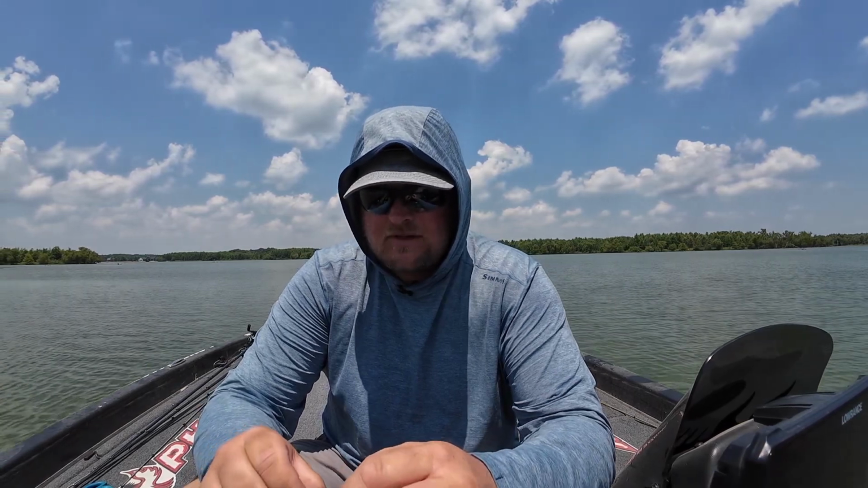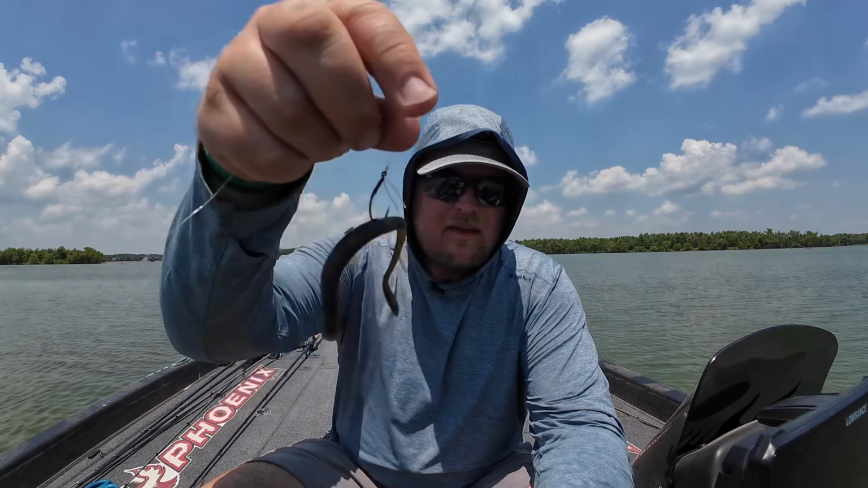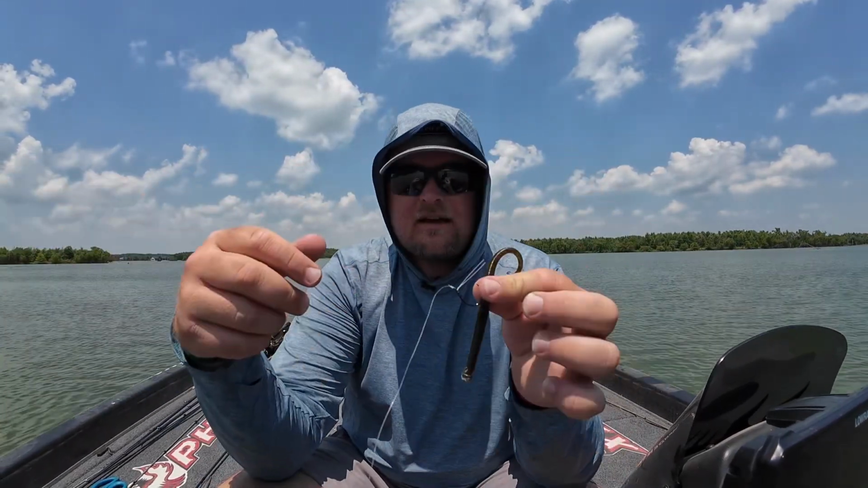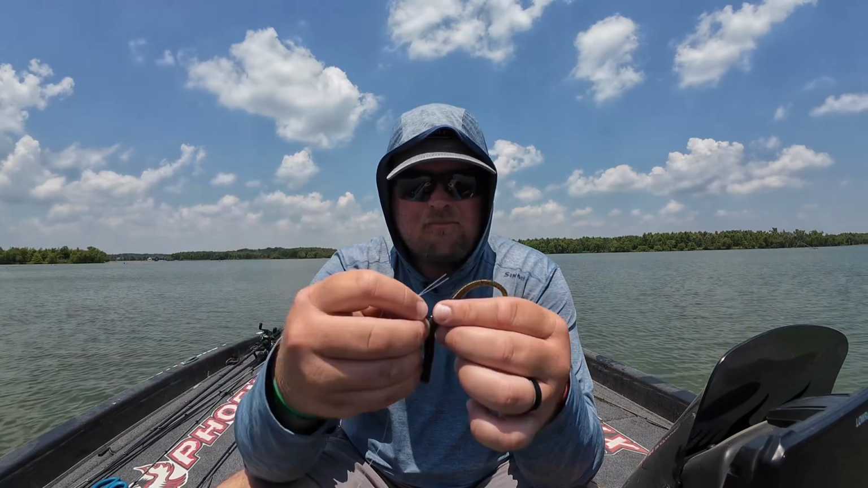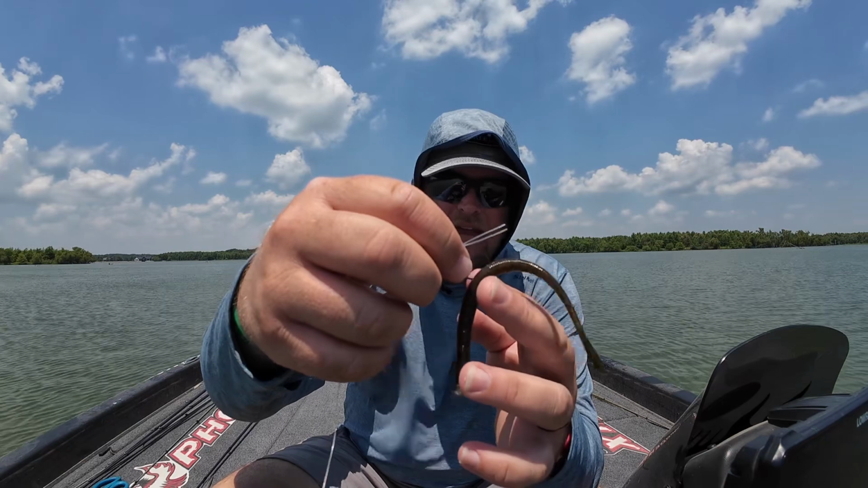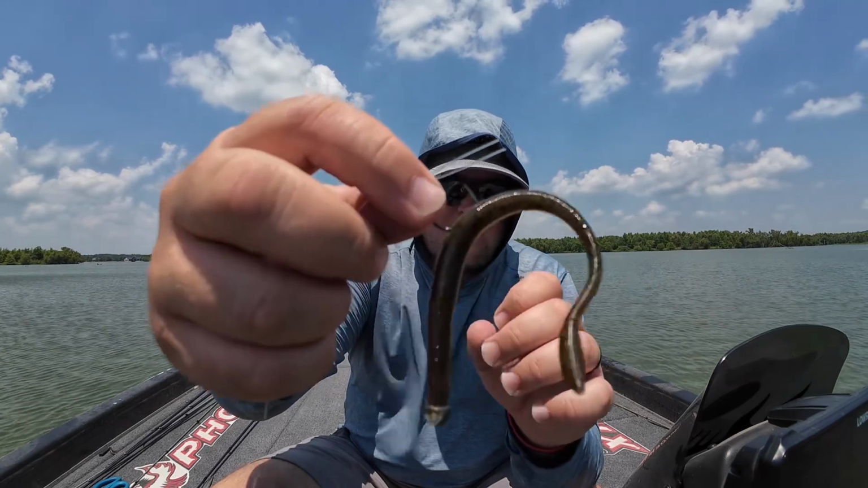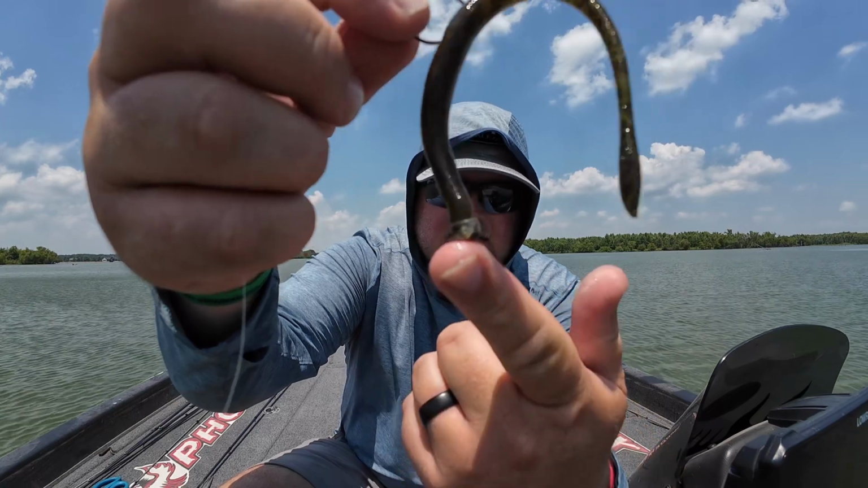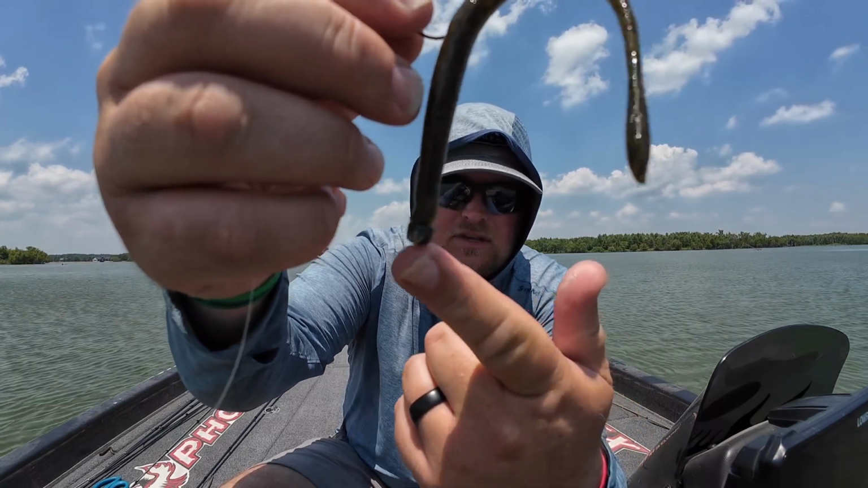One of the best techniques that pretty much everybody knows about now for forward-facing sonar and active target fishing is a Neko rig. A Neko rig is essentially a blend between a shaky head and a wacky rig. Of course, you've got your hook hooking it in the middle. It's a little bit more exposed. And then you've got either a nail weight, or this is the Z-Man Neko Shrooms.